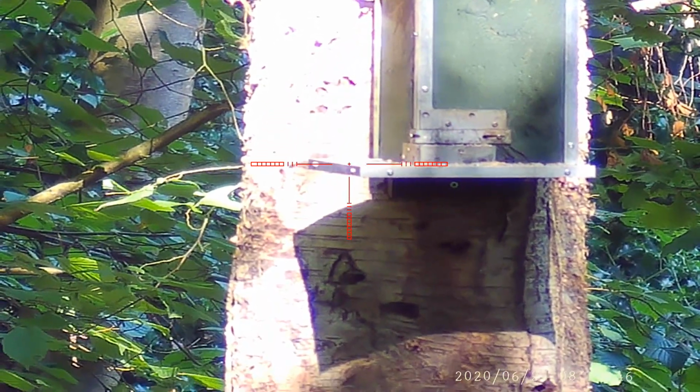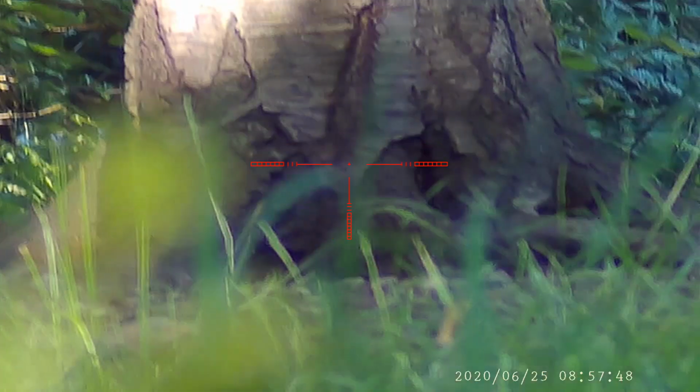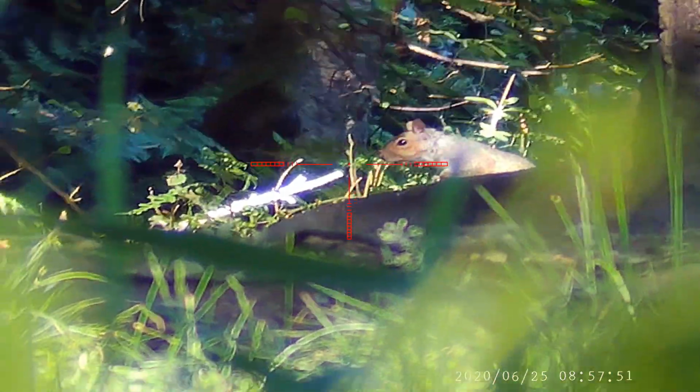When I shot this squirrel, I didn't realise there was another one on the ground nearby. It didn't hang around, disappeared off stage left, but I dare say it came back quite quickly. They usually do.